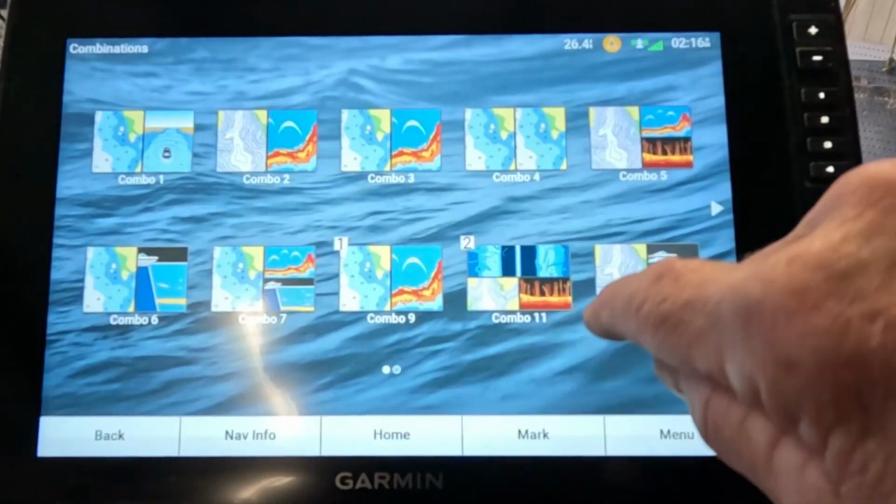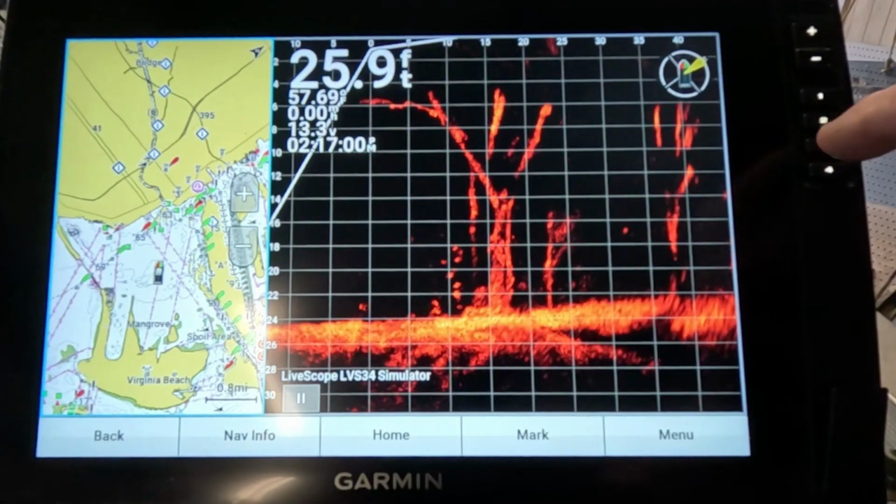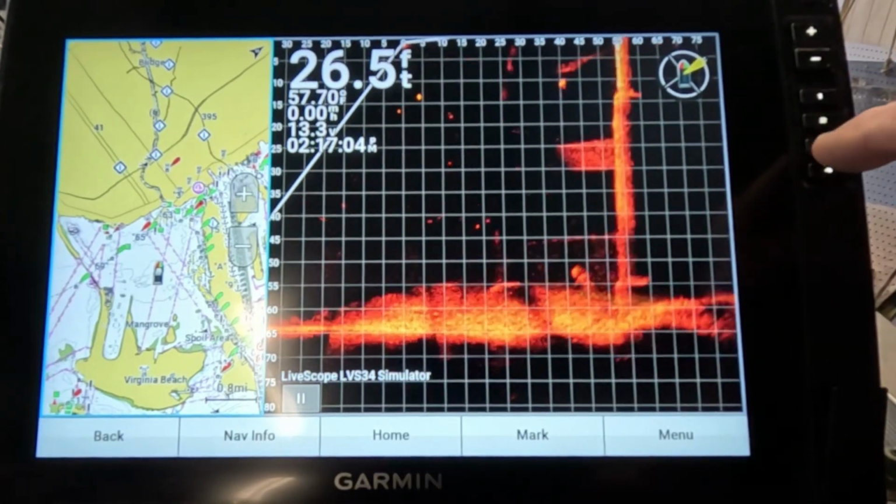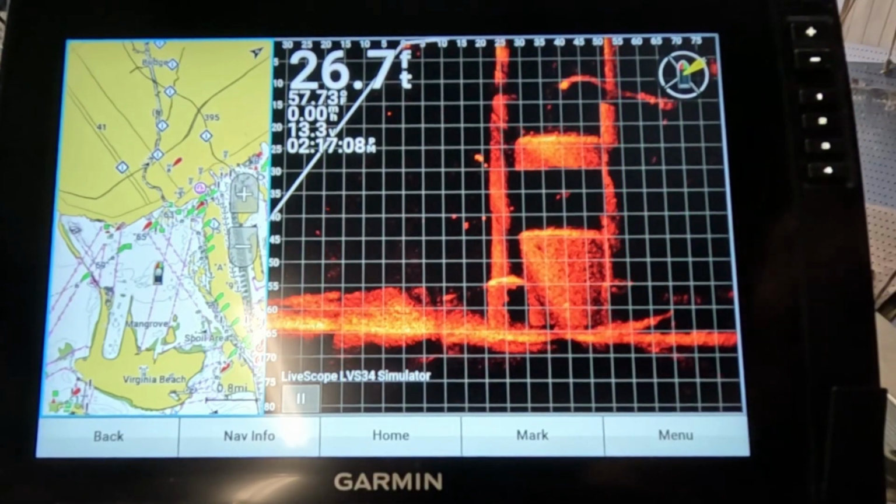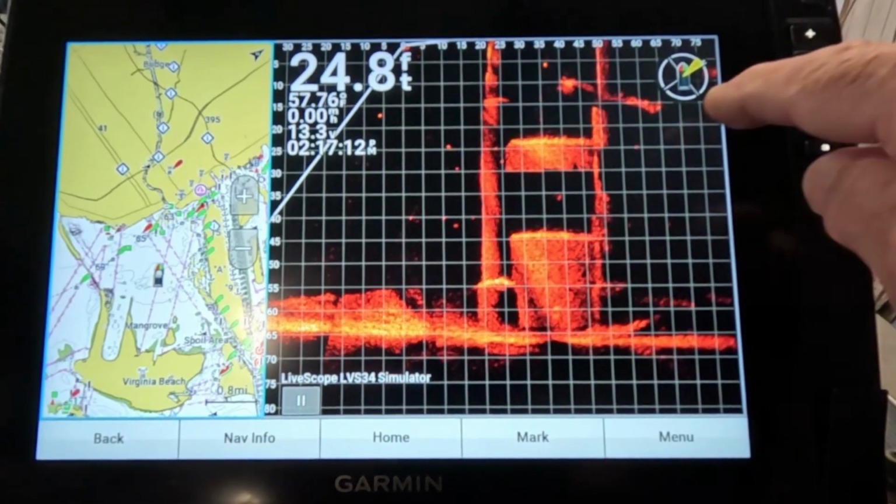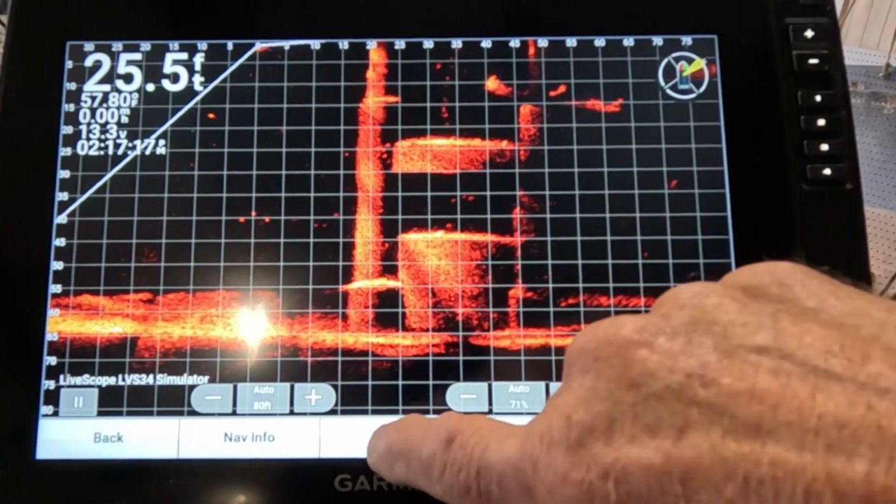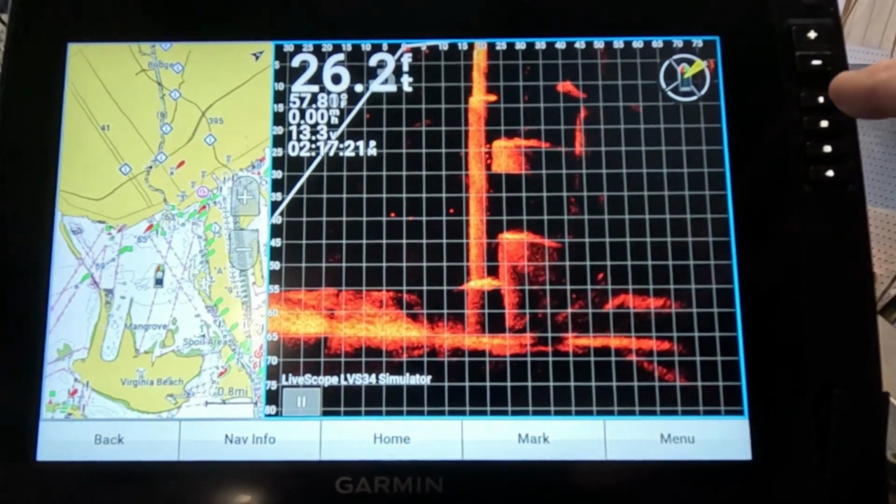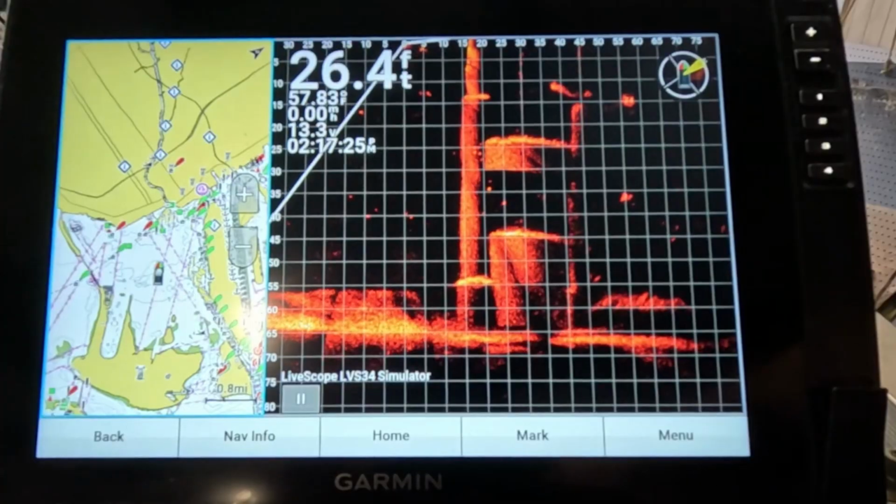Now I can go back and I can put my live scope right here, and I can make that #3 if I want to. You can number them any way you want to. Now, to be honest with you, on my live scope screen on the front of the boat, #1 is always going to be that picture right there. That'll always be that picture. So you number them the way you want to. That's just a real easy shortcut. You can go through these things so fast like that.